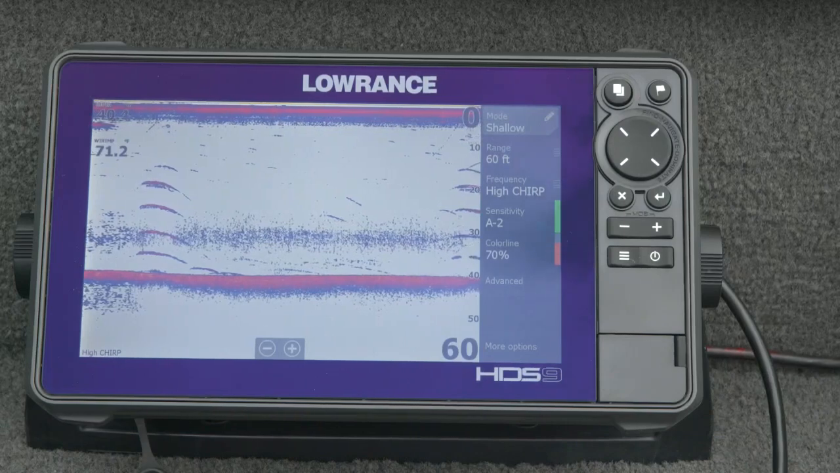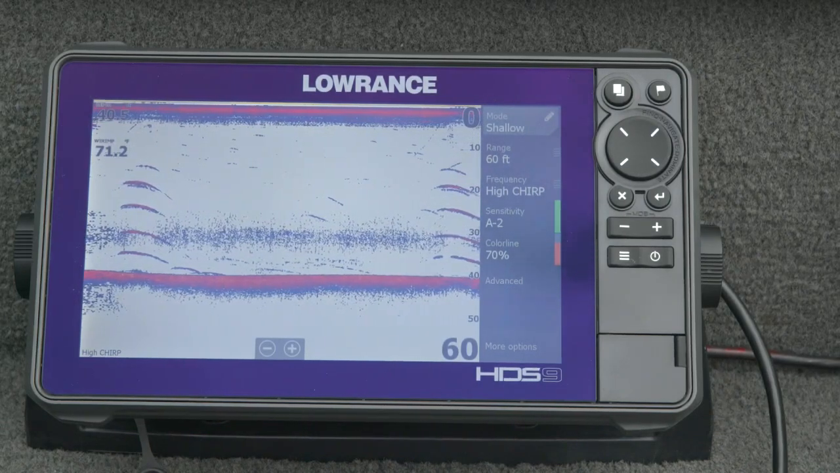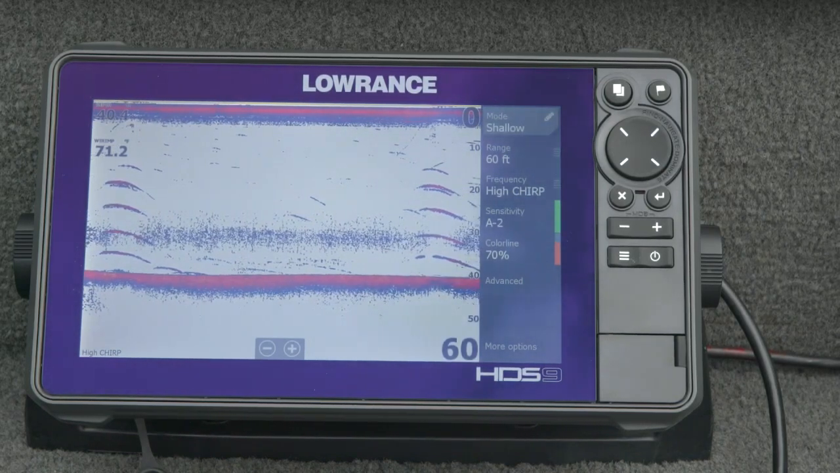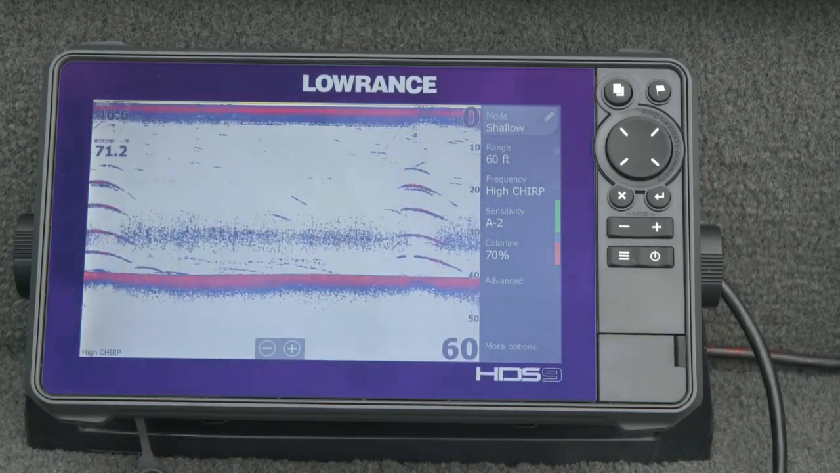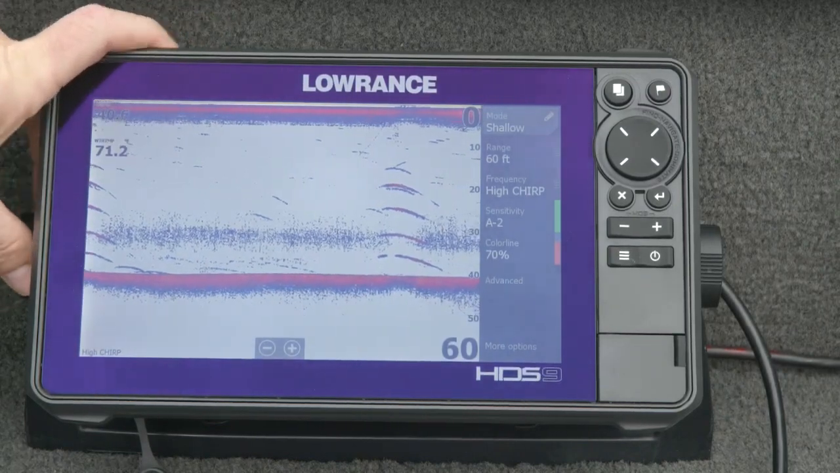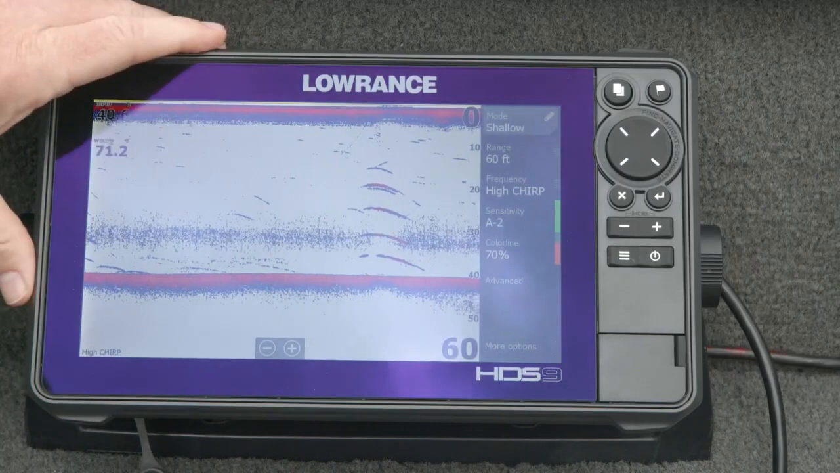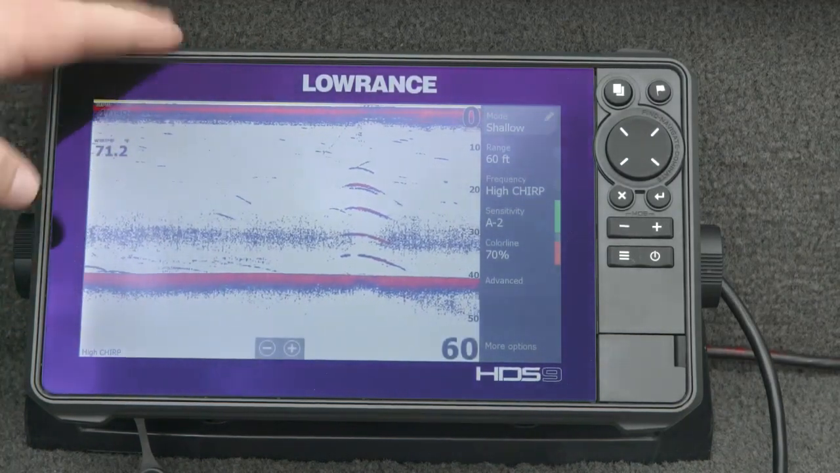The last thing I want to talk about here before I hand over to Matthew to talk Elite FS is that we get a lot of questions: what are the differences between HDS and Elite FS? As you saw in our intro, the Elite FS is basically a baby HDS. It has a lot of the same functions and features, even very similar output power ratings. But one thing that makes this the ultimate fishing system and our top-end platform is that the sonar in this is a much enhanced version over what we have in Elite FS. This is dual channel output.